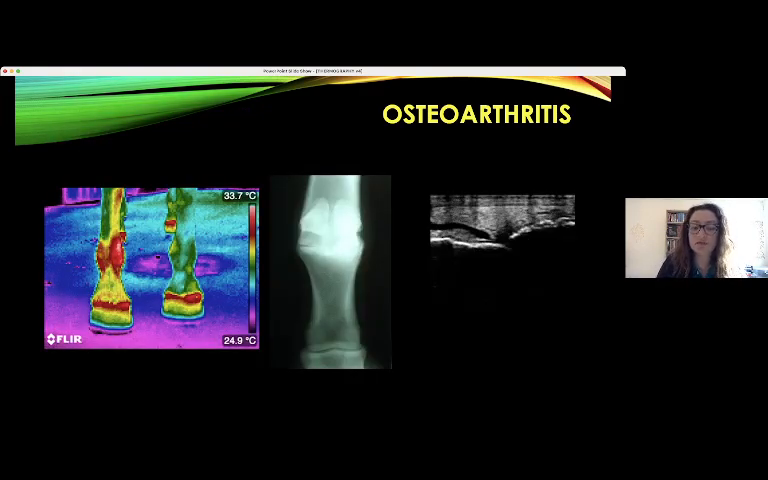Here in a horse, it is obvious from the X-ray exam that he has severe osteoarthritis, in this case degree 4. But we can also see in the thermography the extension of the inflammation. And it's possible that this horse has severe pain because of this osteoarthritis.